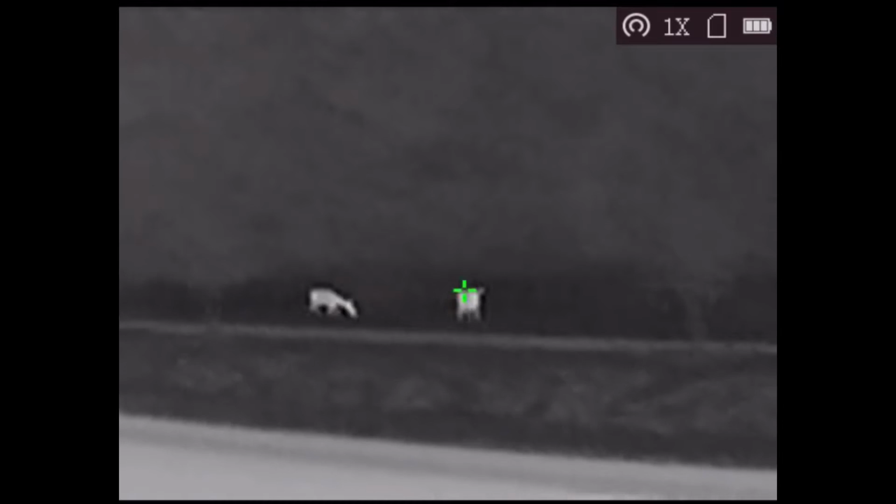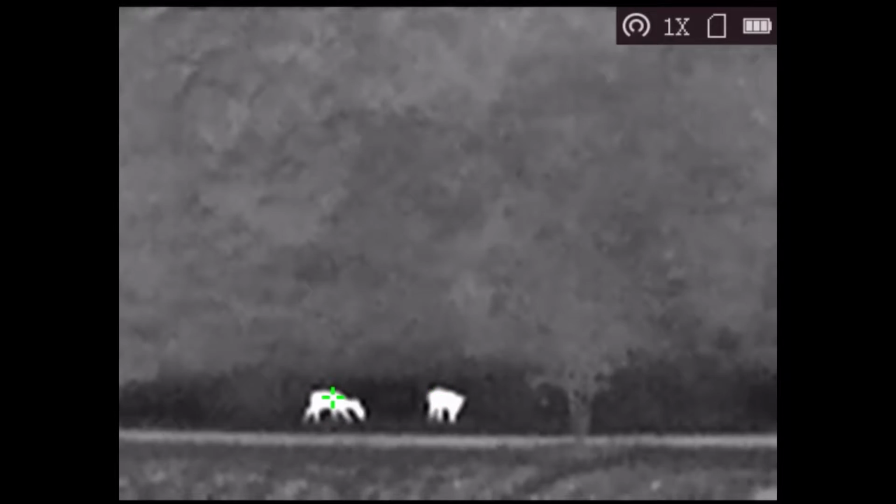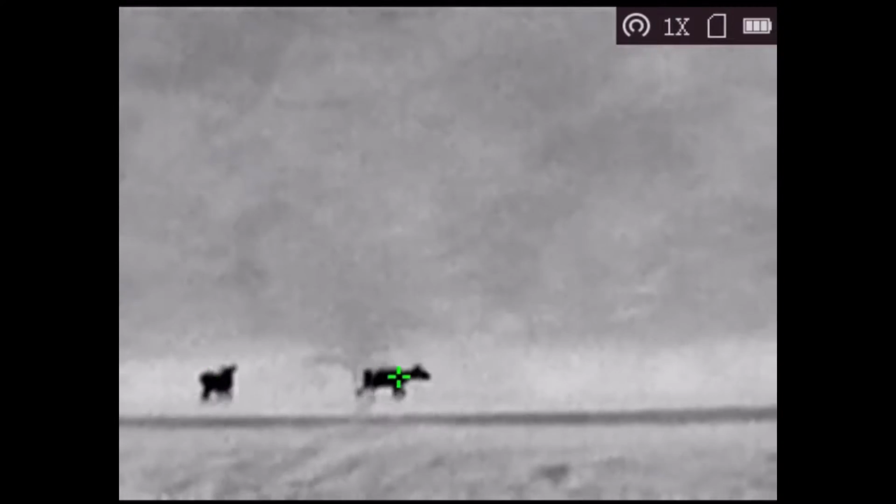So here I was near a preserve. That's white hot. That is probably 40 yards on white hot, or actually red hot. You can see it changes red, and then the little green plus signs, that's just a setting that you can turn on the scope to help you pick up heat signatures a little bit better. So that's black hot, and you're gonna see me.